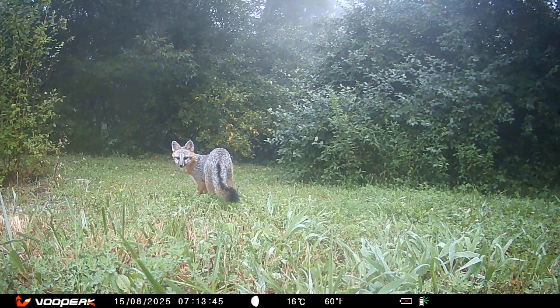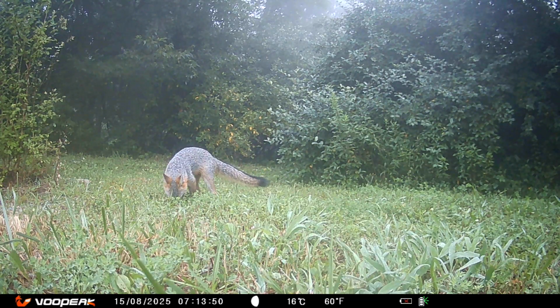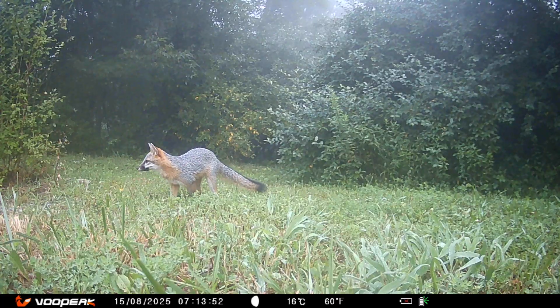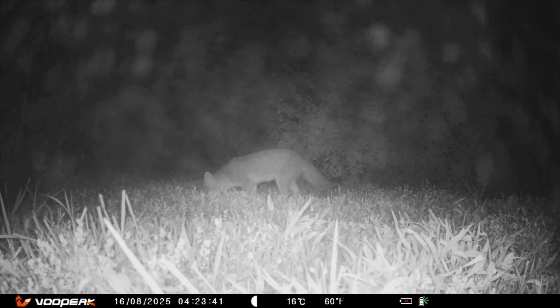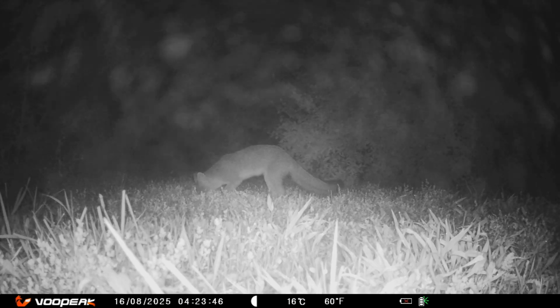They sure have a keen sense of smell. Looks like a great detective. They don't let anything get past them. Seems to be very alert too. Day or night, it seems to really like this spot for some reason. Doing a little digging too.